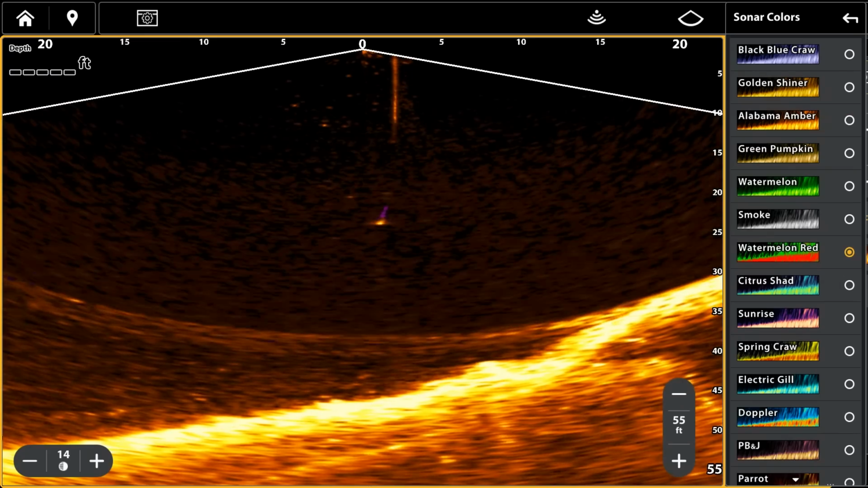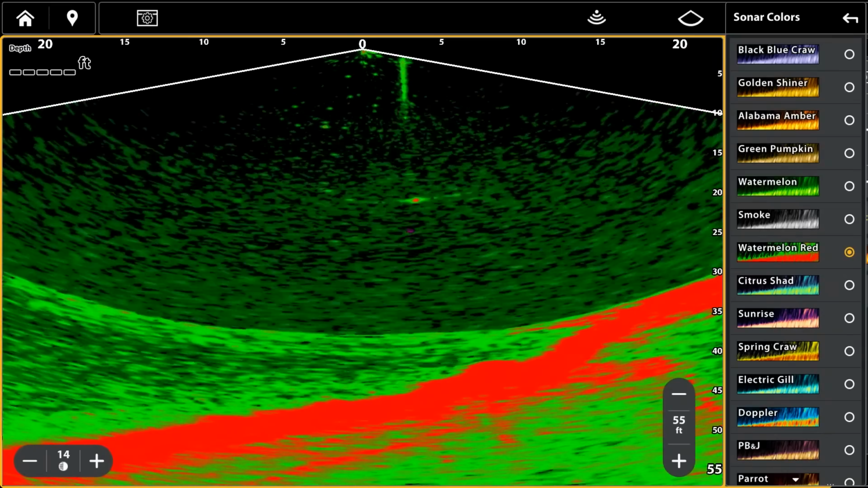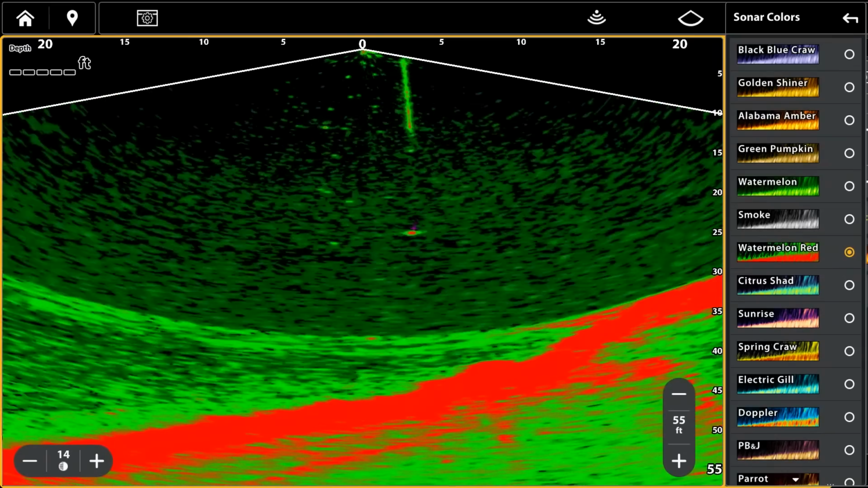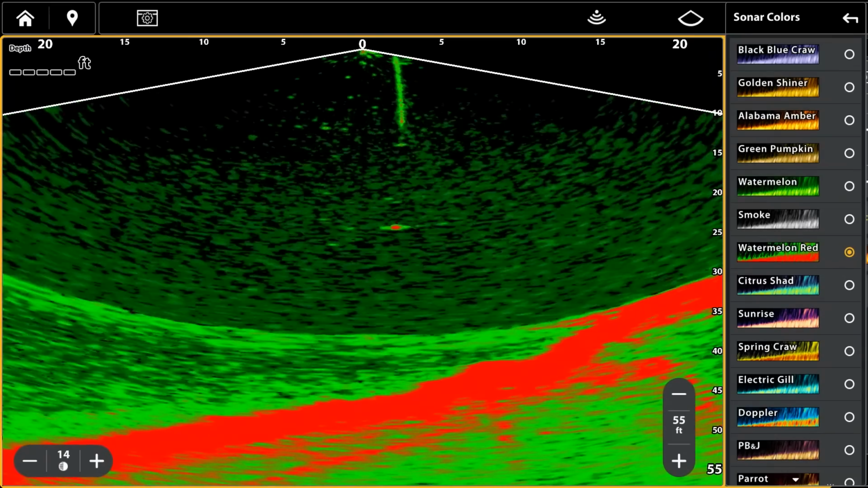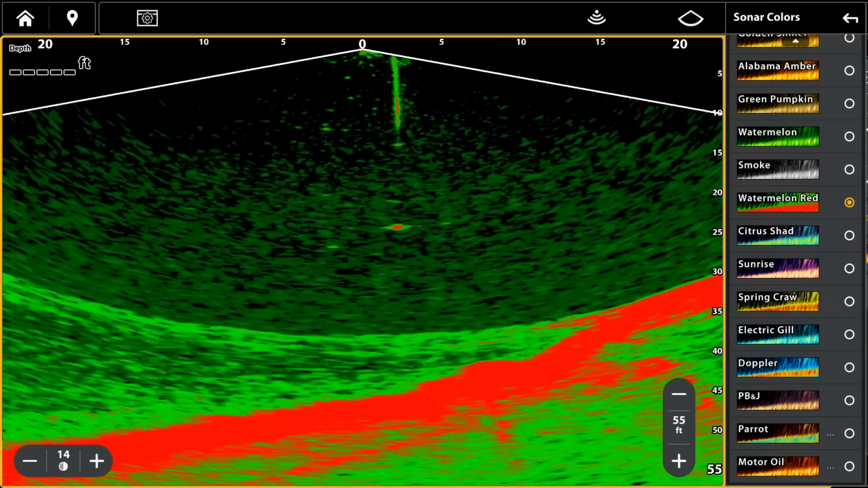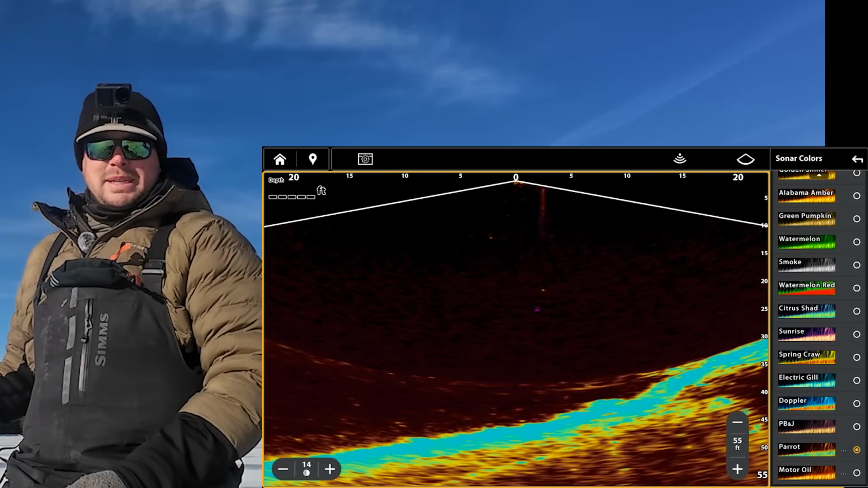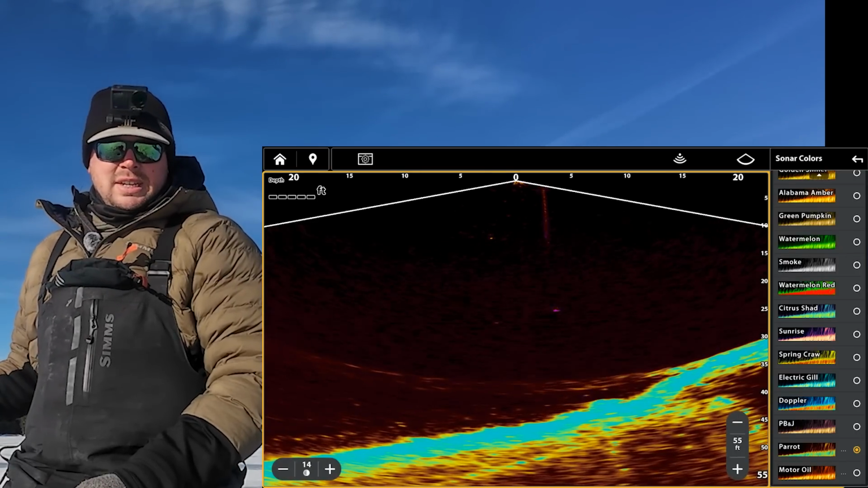And then there's a ton of different colors. This is the one I ran in the past with my Mega Live 1. It looks way different on here with all the clarity and how much better of a transducer this is. But there's just a ton. Here's Parrot. This is one that guys talk about a lot too. So this is kind of your amber, but it's got mixed in some blues and some yellows.